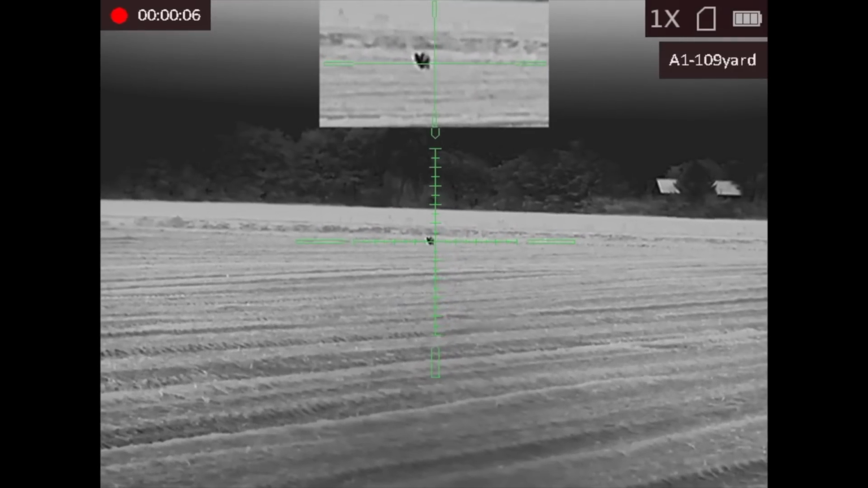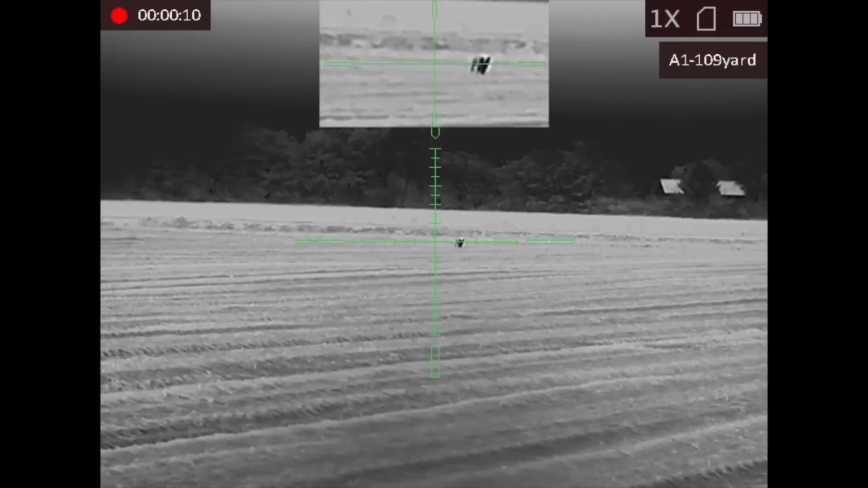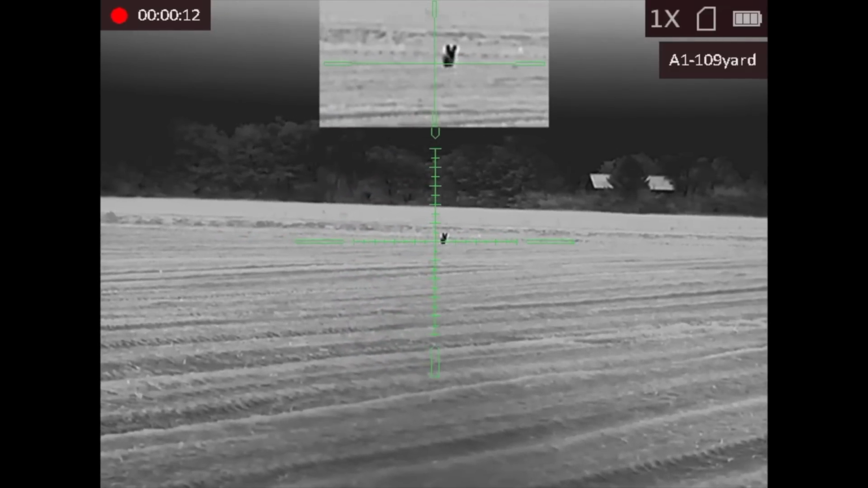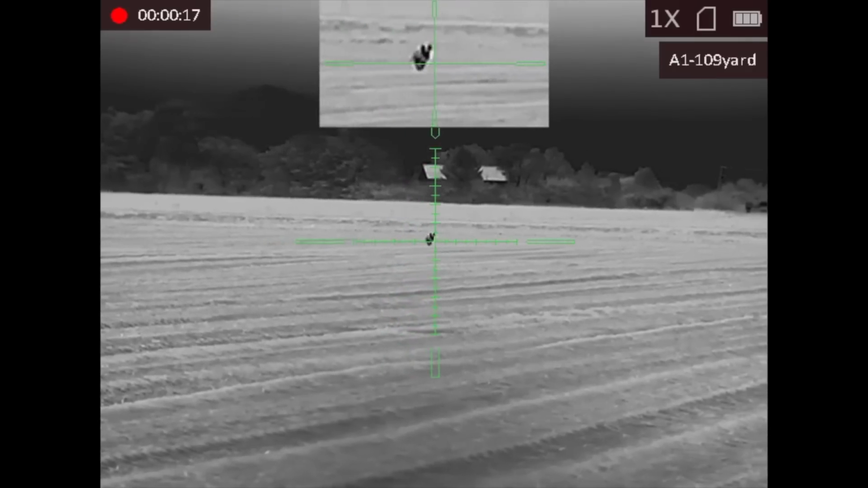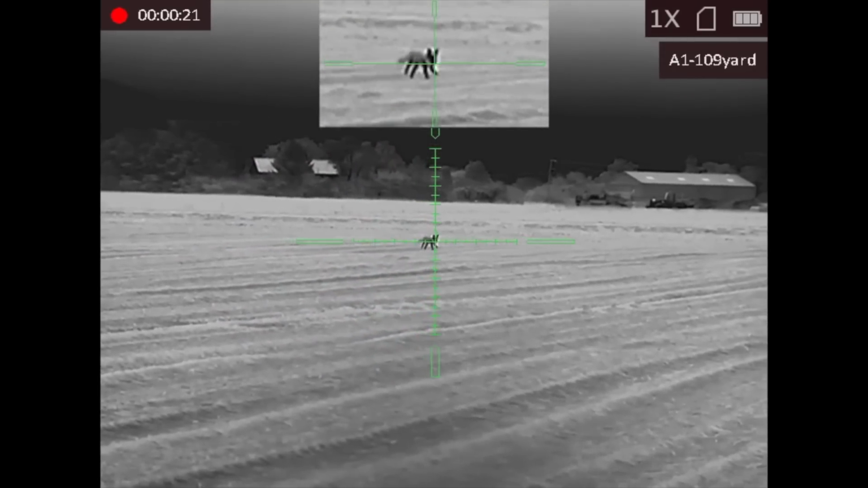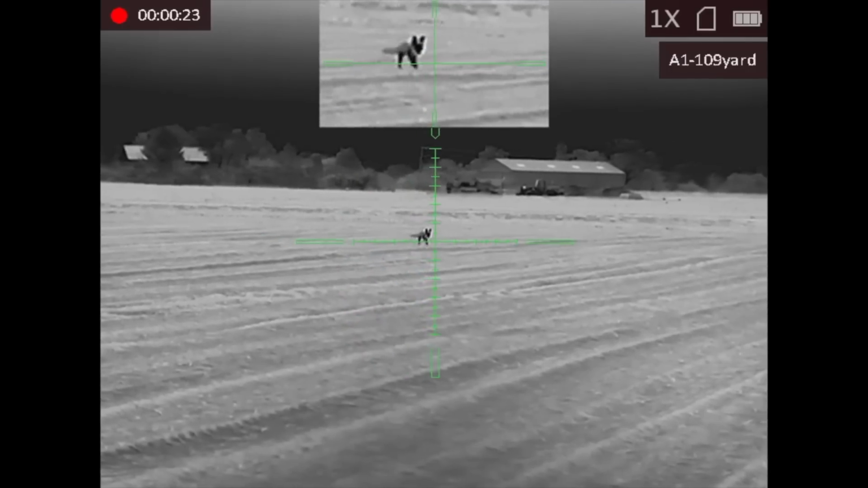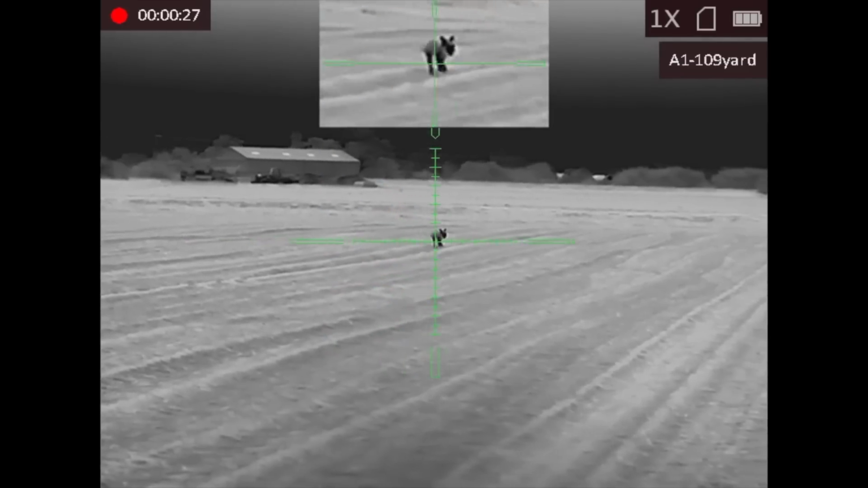Keeping the caller out and still in the same field, we changed it over to the fox fighting call, and believe it or not, it's only a few minutes later and this dog fox came running out of the cover straight away. Again, I'm just waiting for Chris to get a bead on this one here, as it pretty much comes into range straight away and pauses as it notices 3 guys and a truck standing there.